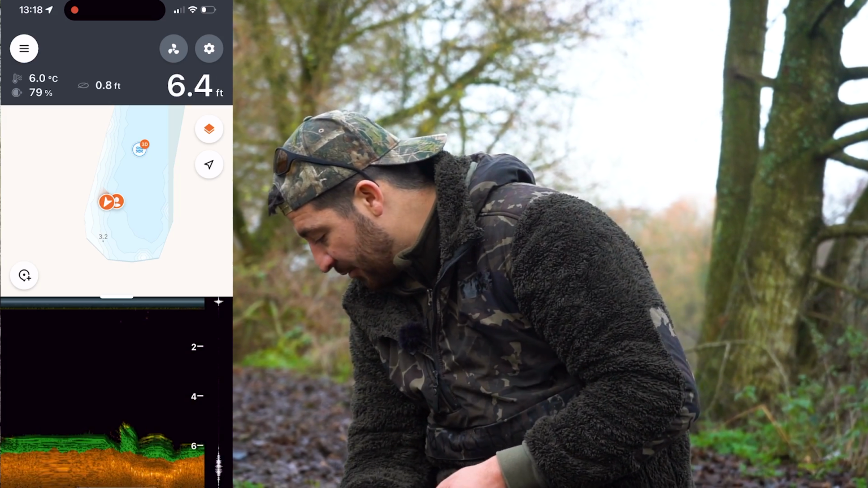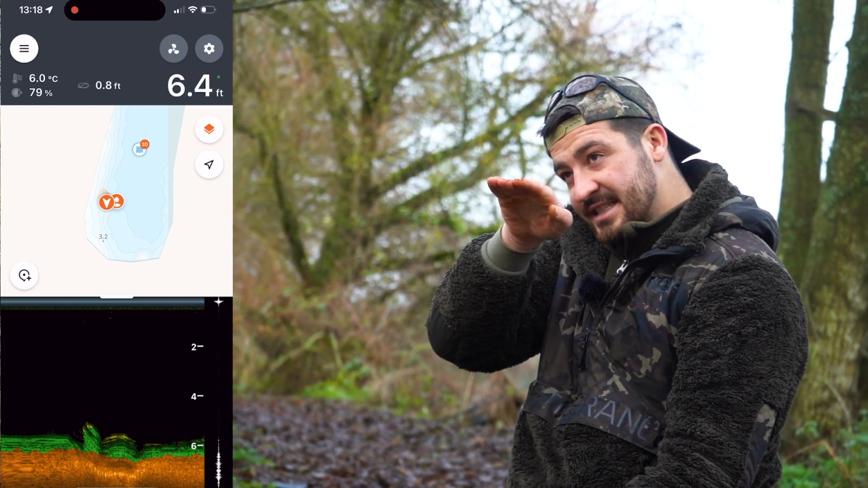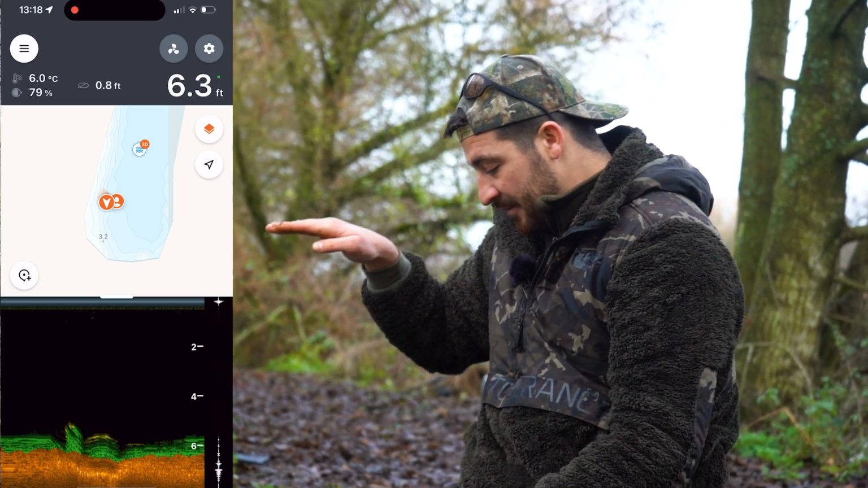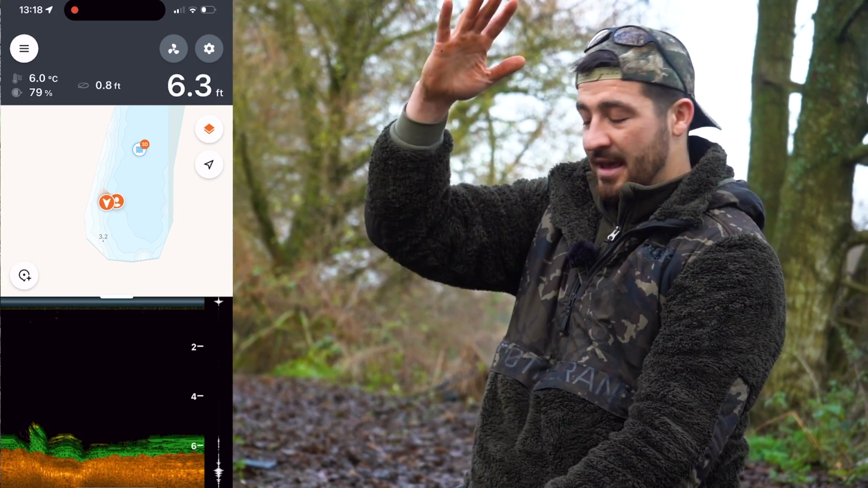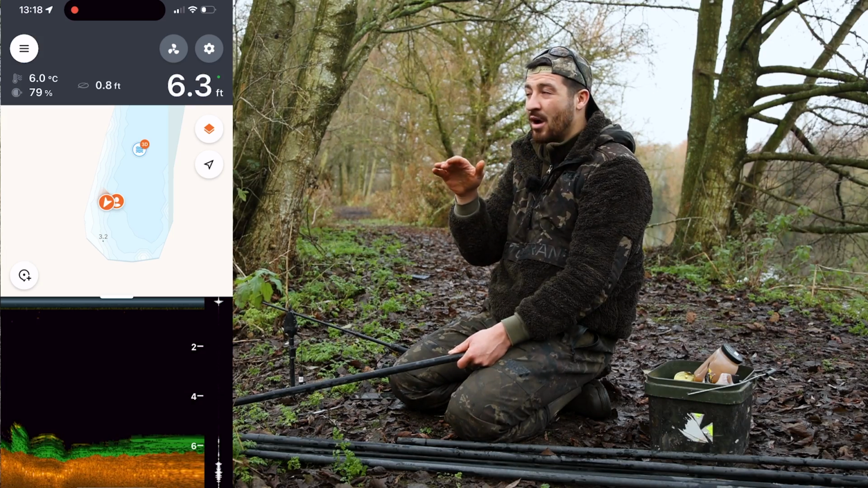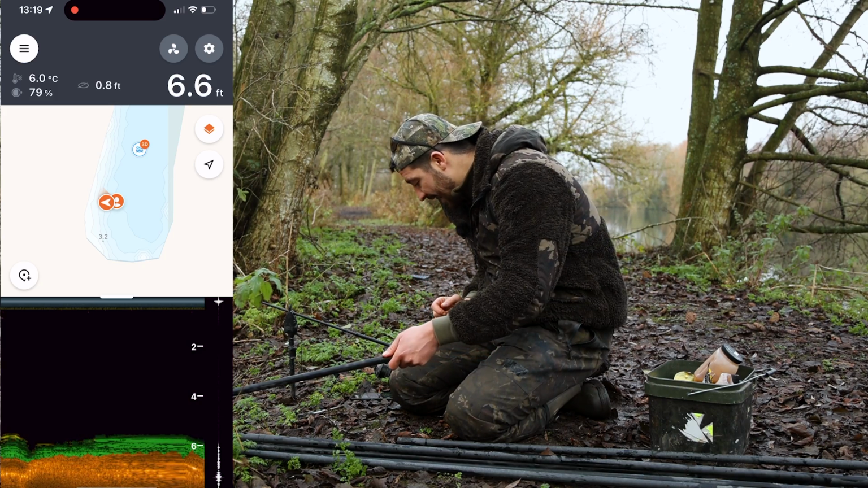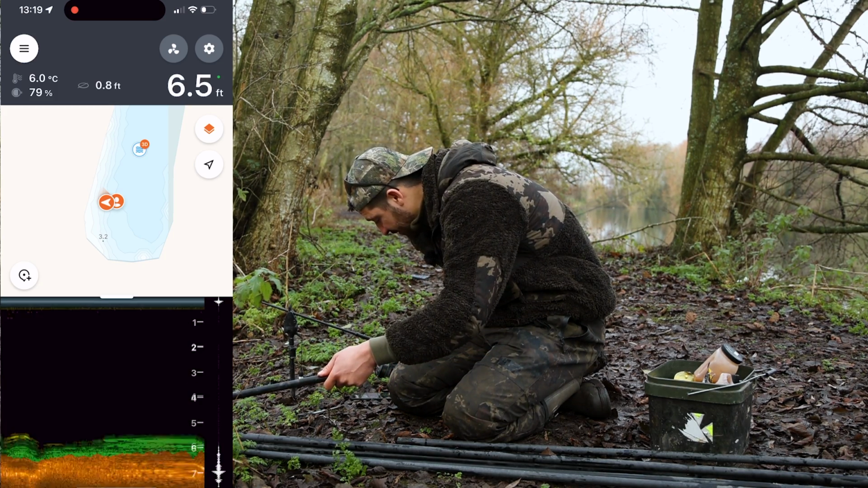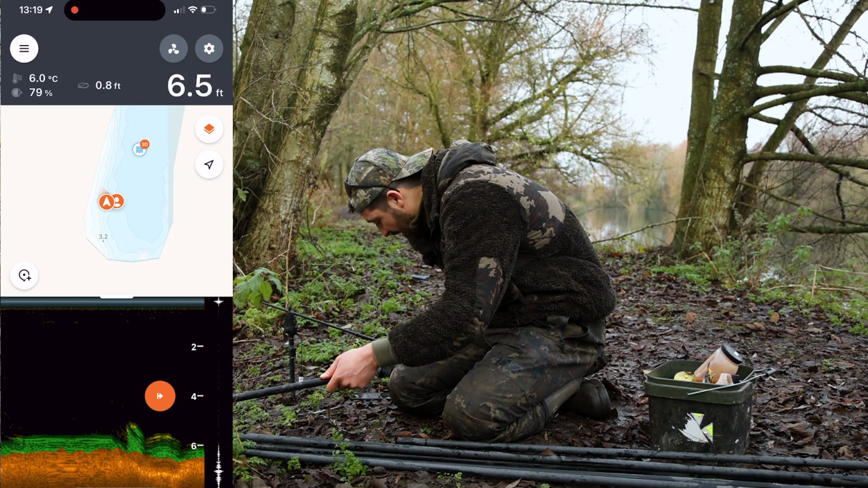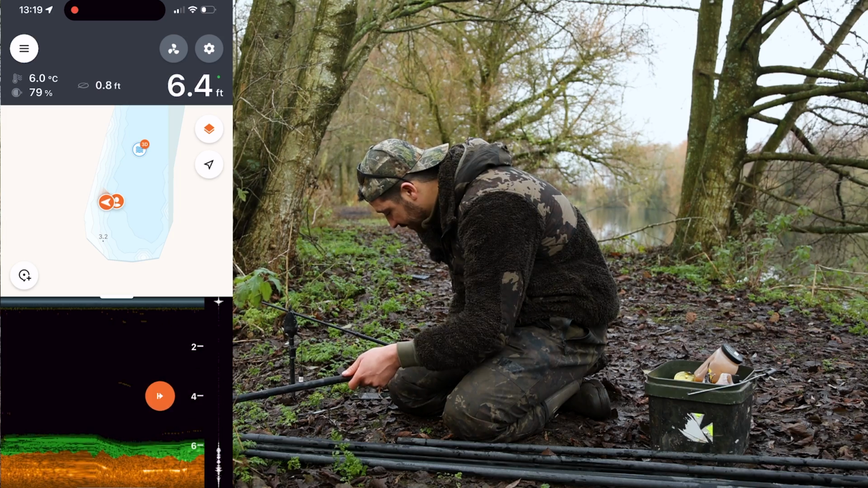So still I'm finding a bit of weed here. I'm more certain it's weed here because it's not a consistent green line. It's sort of sticking up every now and then, and that's obviously the weed coming up from the bottom. If it's a consistent green line, what I might be thinking there is that it's actually silt. So where we're coming over to now, you can see it's a bit more of a consistent green line. I think that's silt. But if I came back to before, where it's less consistent and more up and down, I think that would be more likely to be weed.